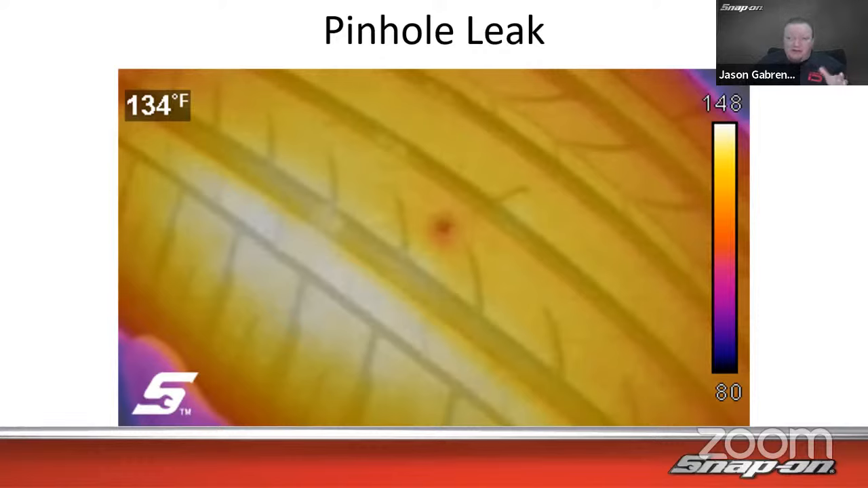We don't want to do that. Why don't we just inflate it, spin it around a little bit, and see where it's leaking out? I can find the colder spot. It's not really all that different in temperature, but the cooler spot is where the leak is. Sometimes you can't visually see it until you get right up in there. It could just be this teeny tiny little tack of a leak. So being able to use thermal imaging to see that, that's huge.